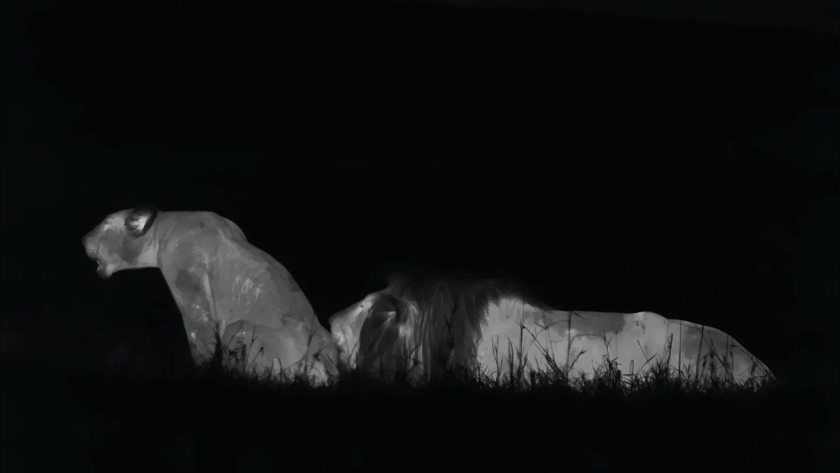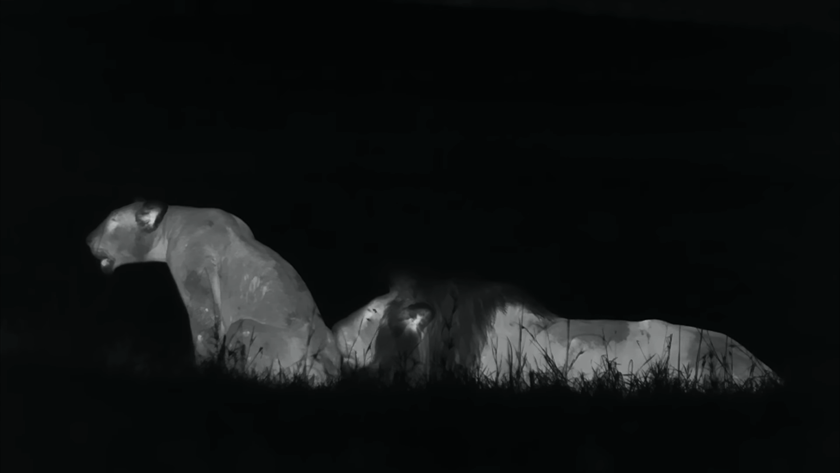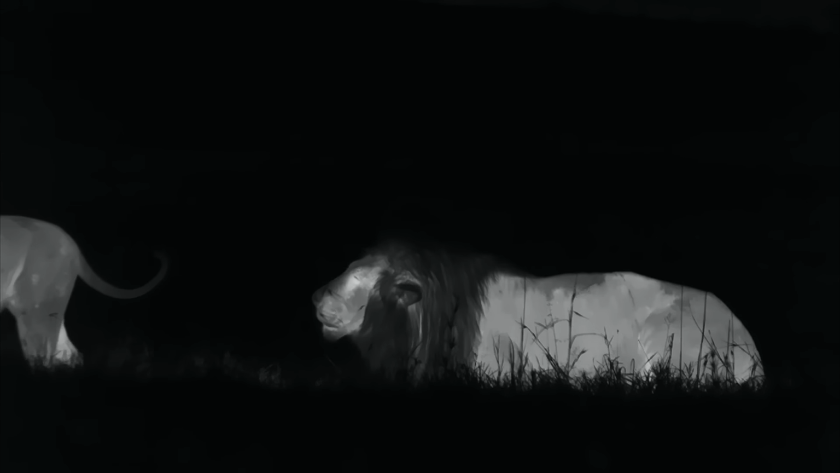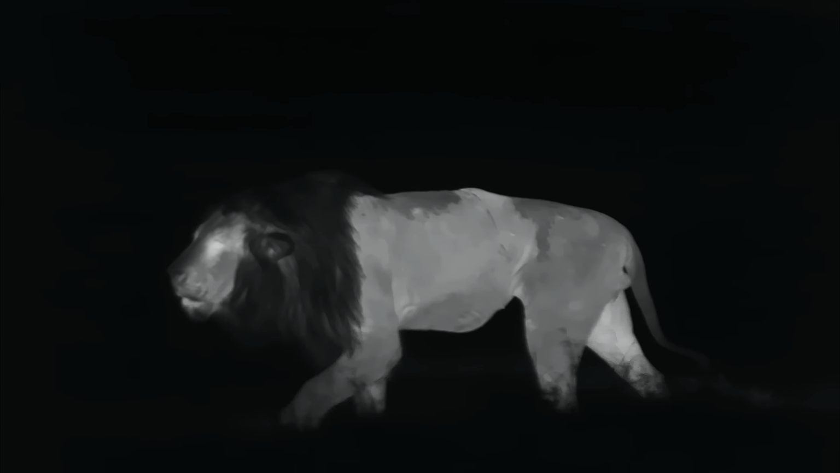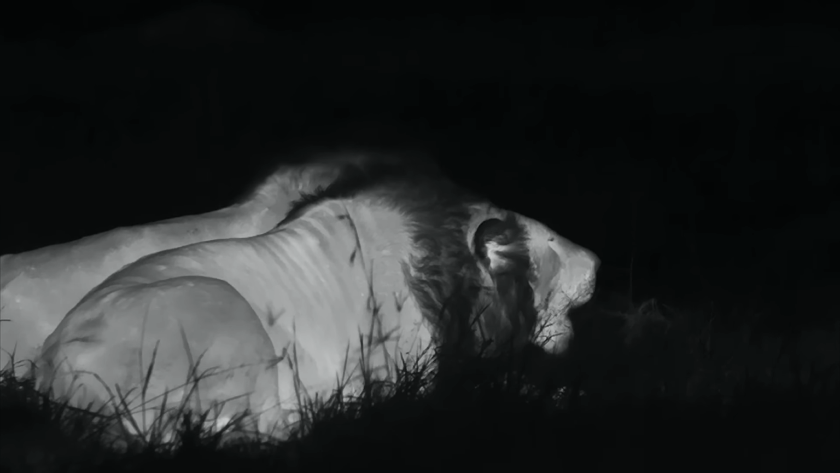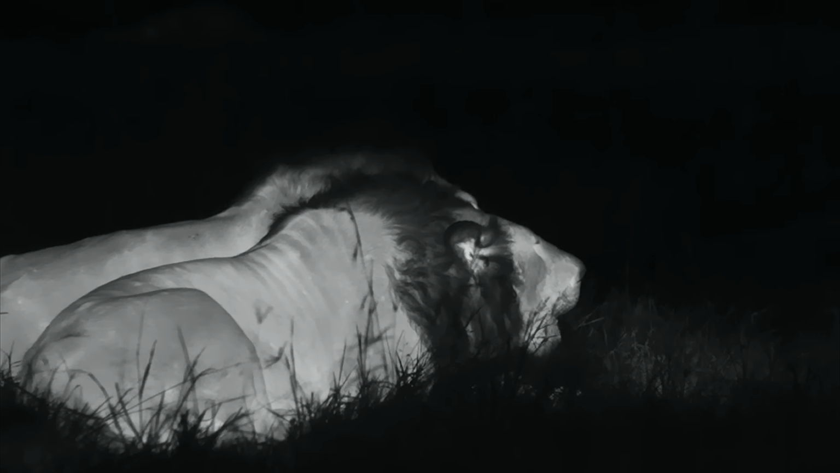Keep your distance. The 2 neighboring males are far away. Their territory is much smaller, but the message to their rivals is that much clearer.